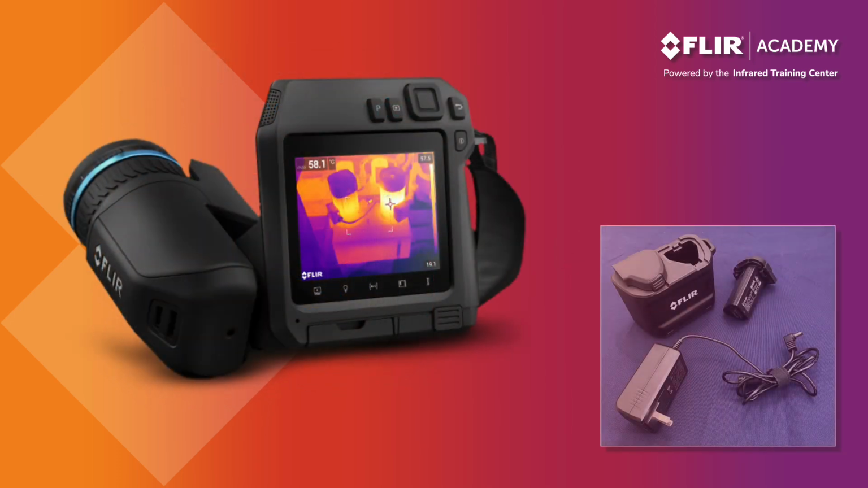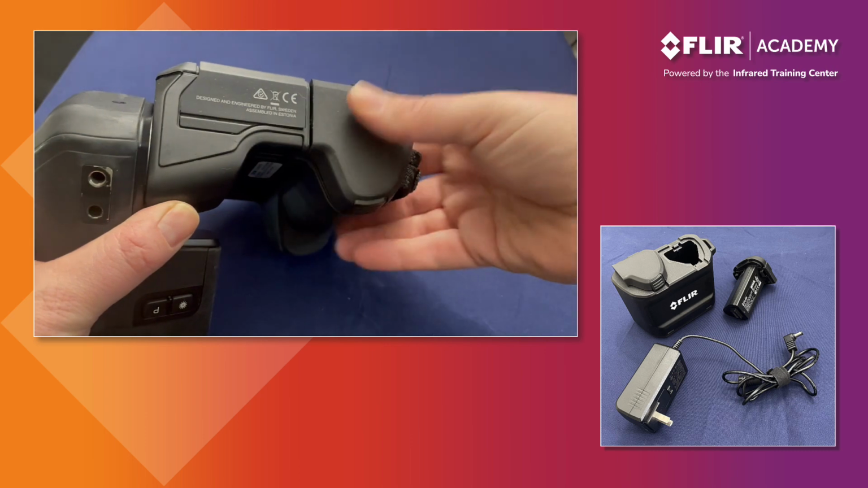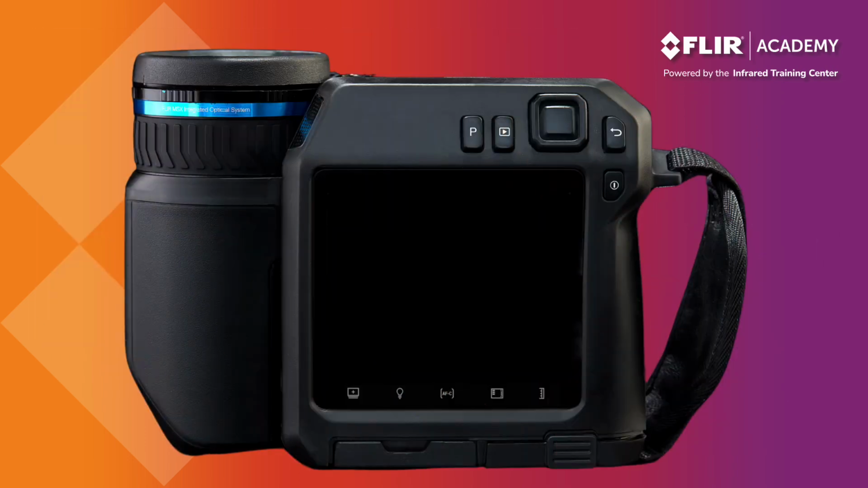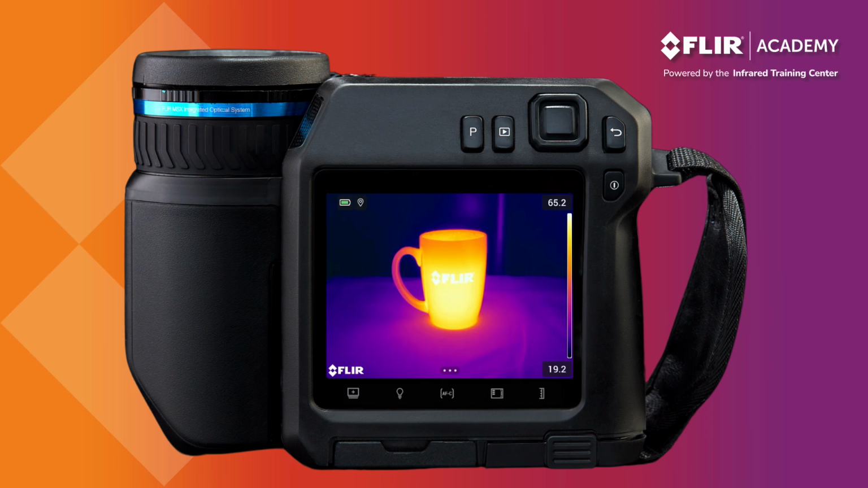The FLIR T-Series comes with 2 batteries and a charger, each one taking up to 3 hours to charge. To insert a fresh battery, slide it into the bottom of the thermal imager until it clicks into place. To turn the camera on, hold down the power button until the FLIR logo appears on the display. The camera may then take a few seconds to load, but you should very quickly see a live thermal image.